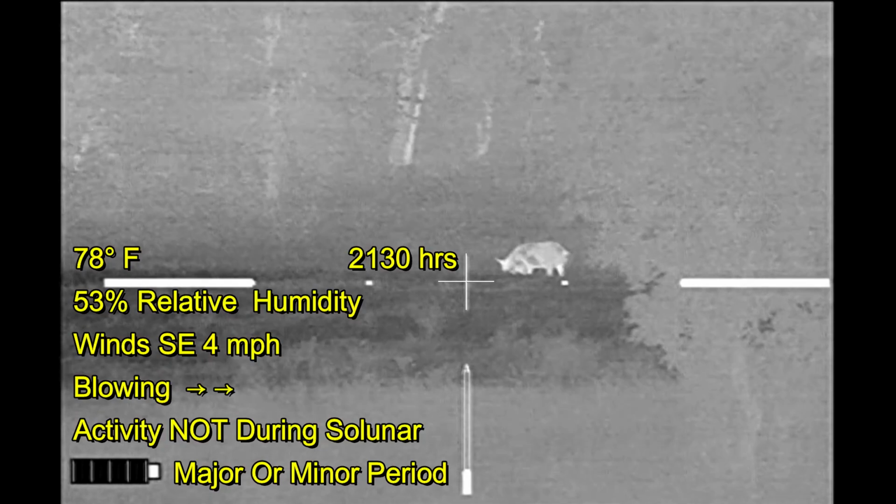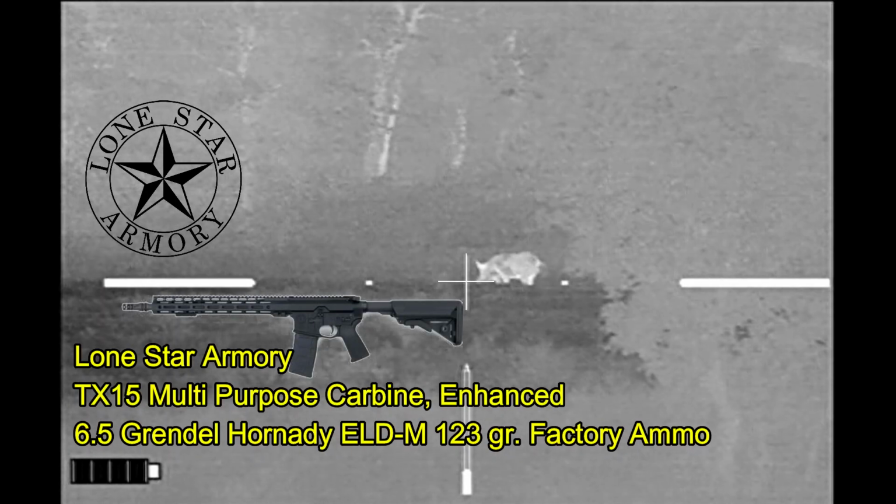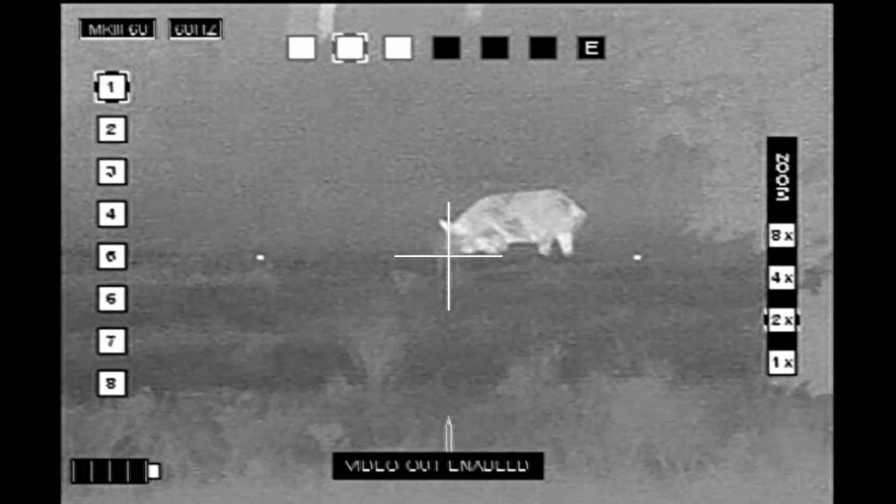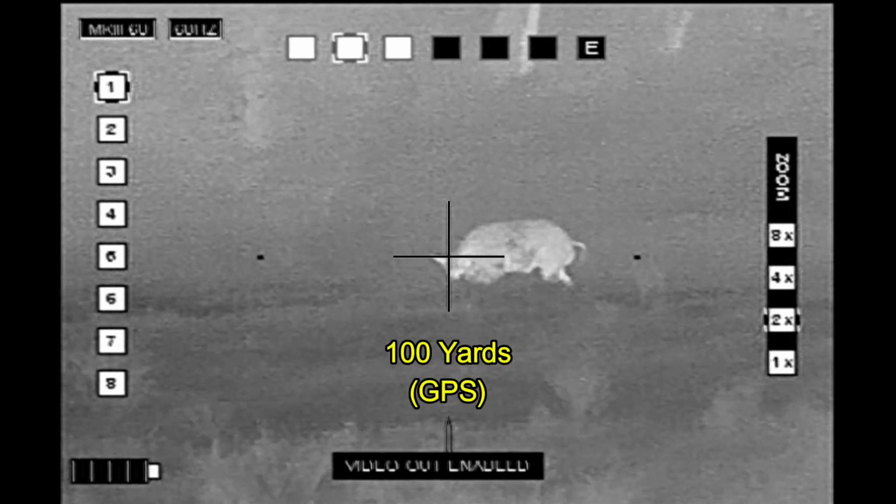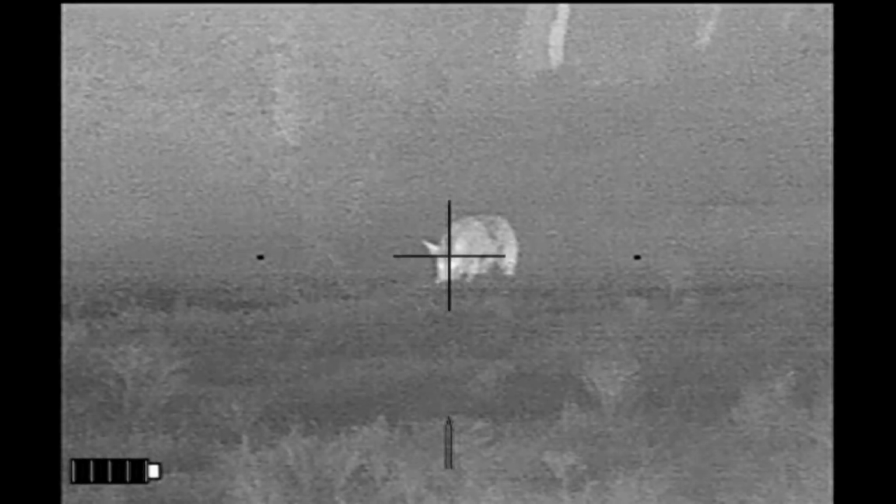Here I'm about 400 yards from where I started. I'm using my Lone Star Armory TX-15 multi-purpose carbine enhanced, shooting 6.5 Grendel Hornady ELD-M 123 grain ammo. That's a nice big bore. Alright, here we go. And that's it for the recording.